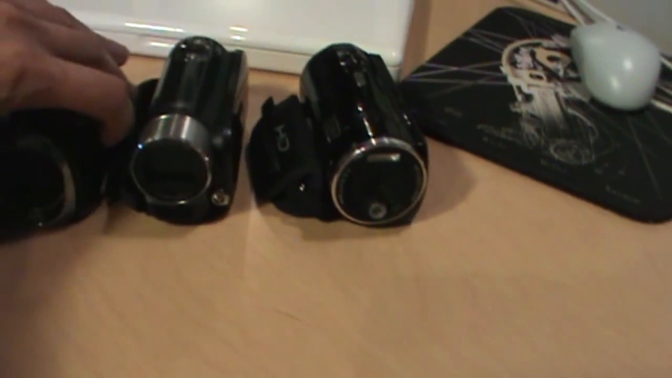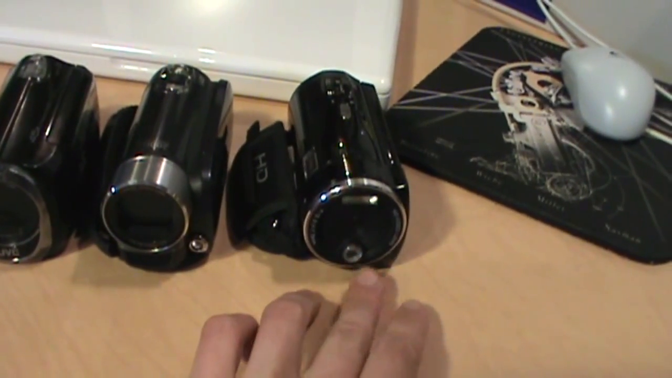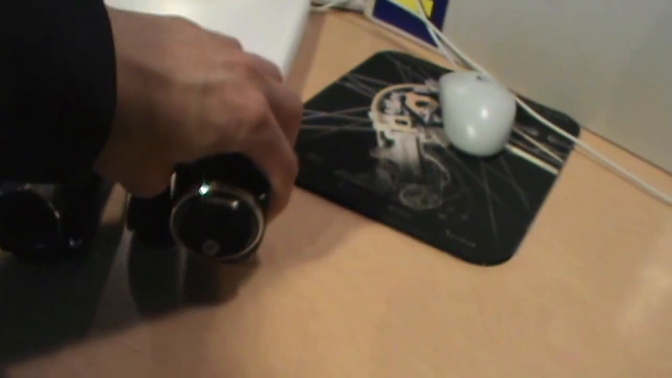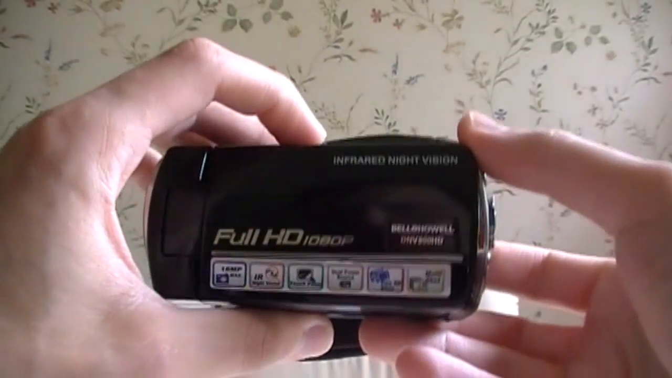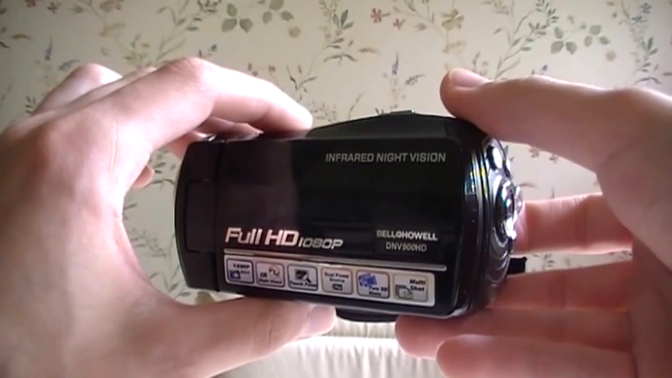On the front you can see the difference in the lenses. This one does not have any lens cover, but the actual lens in the middle there is very small and rather deeply recessed, so it's not too likely to be damaged or scratched. So that's about it for the Bell & Howell DNV900HD camcorder. Now let's take a look at some sample videos recorded using it.